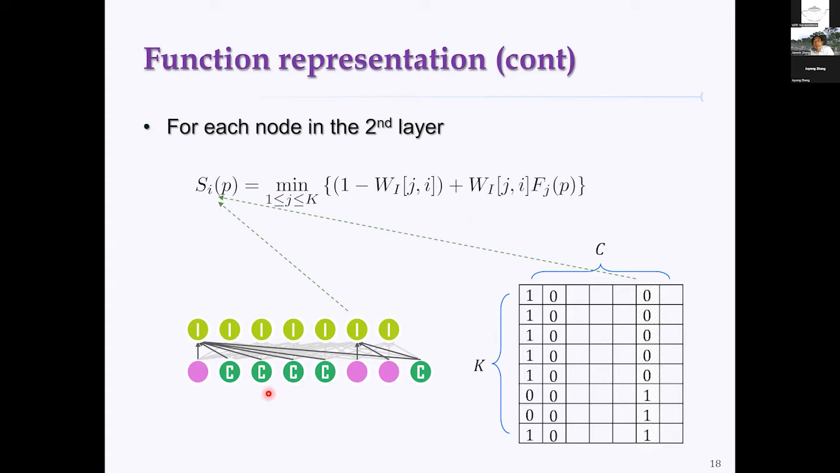Similar for the second layer, the intersection layer, for each node, we use S_i to represent the occupancy function. S stands for the second layer, and i for the ith entry. In the matrix, the ith column is used to represent this node. For each entry in the ith column, we tell whether the corresponding entries in the first layer will be included or not.